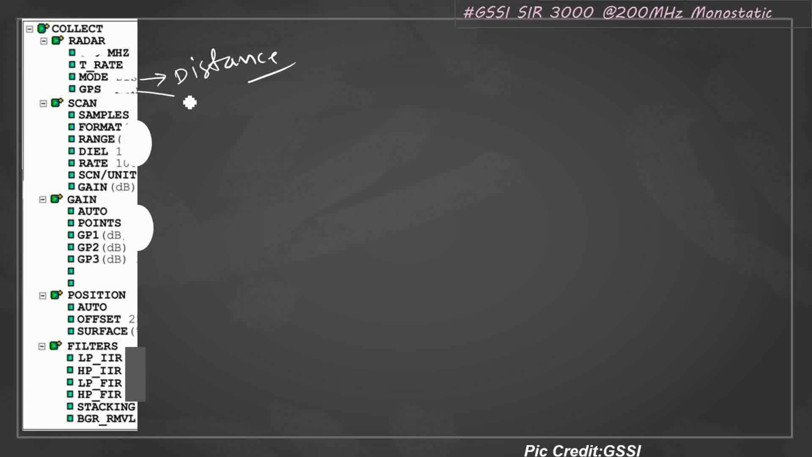Now GPS. Generally the GSSI SIR 3000 system comes with GPS compatibility, and the GPS name is G30L.